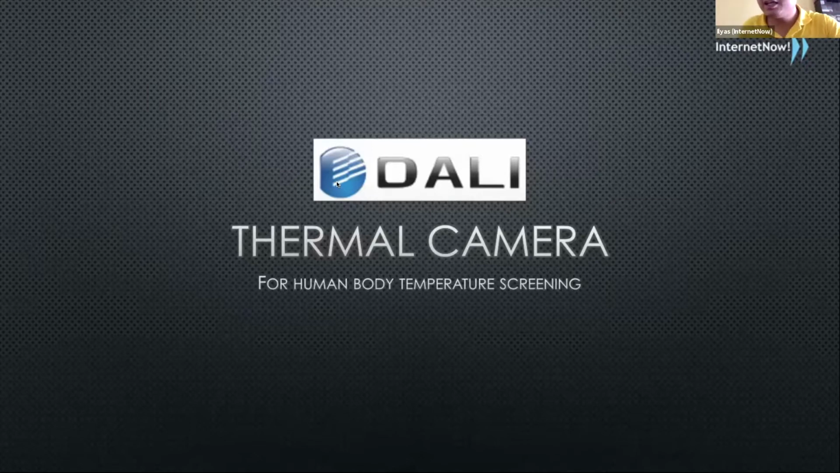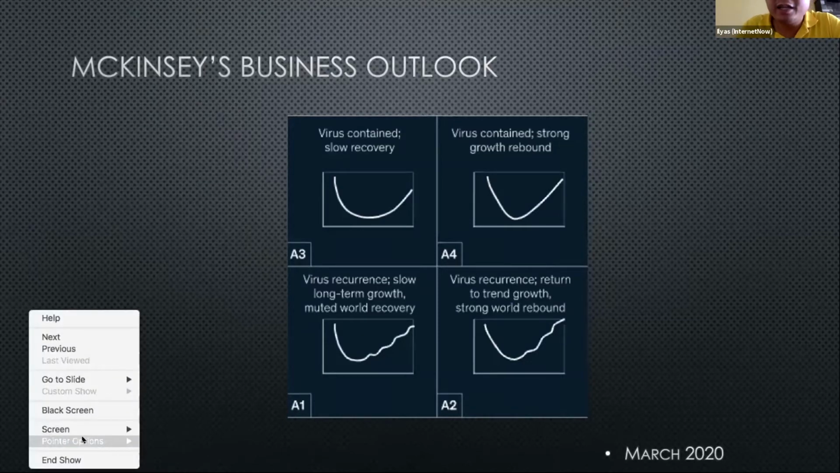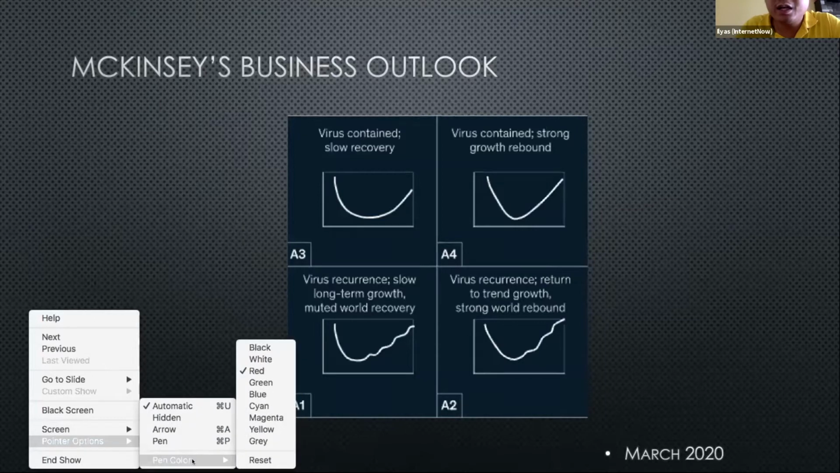So, as you know, nowadays a lot of companies are looking for thermal cameras to scan for the temperature of the staff as they enter their factories or their offices. But before I go into the product itself, I just want to share a bit about what the experts are thinking in terms of what will happen in the next few months as we exit or leave this MCO.